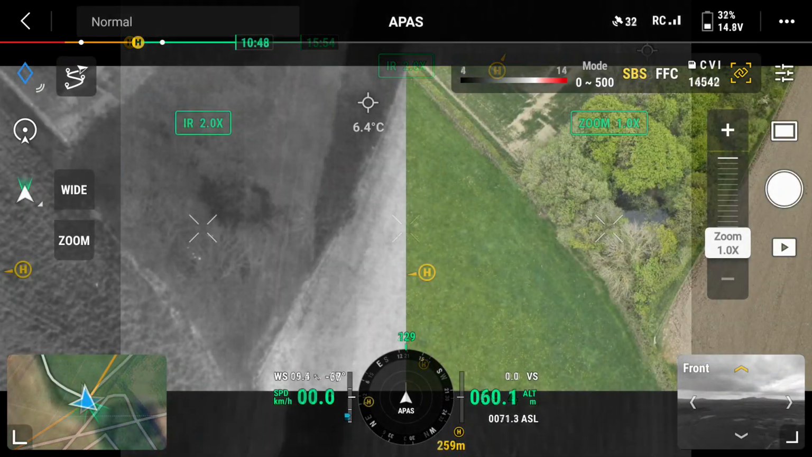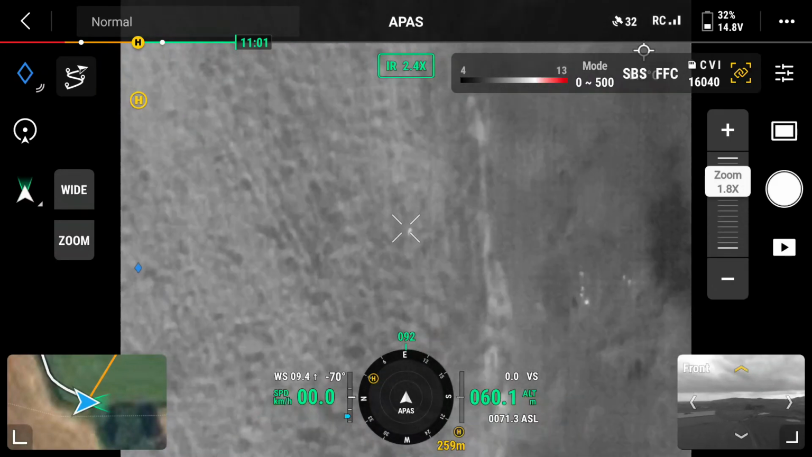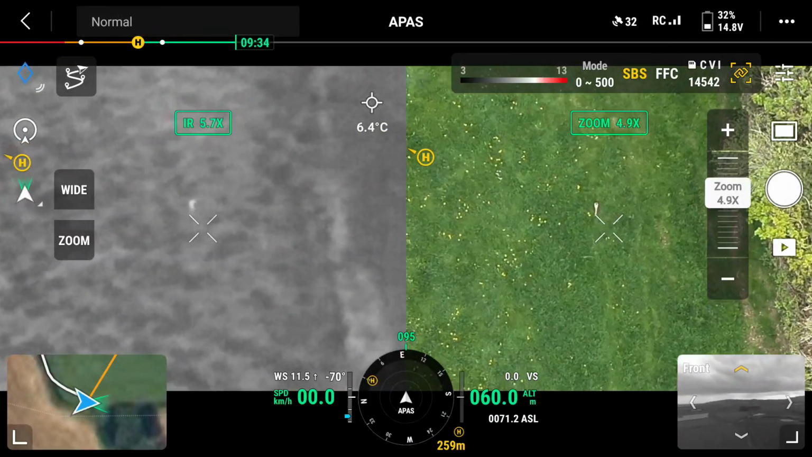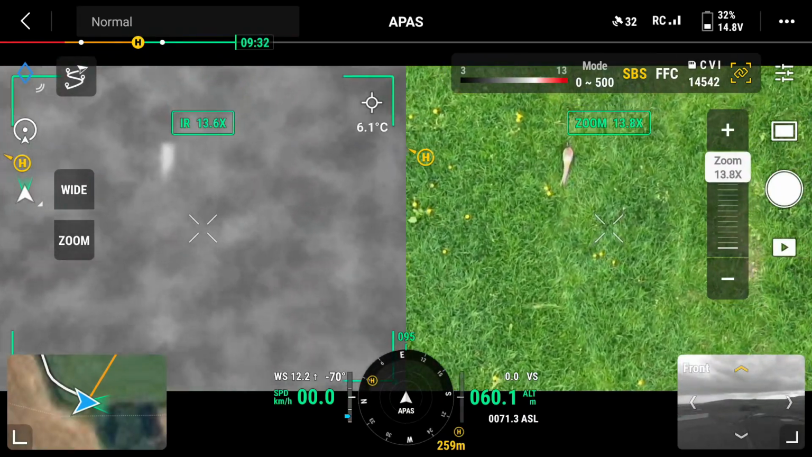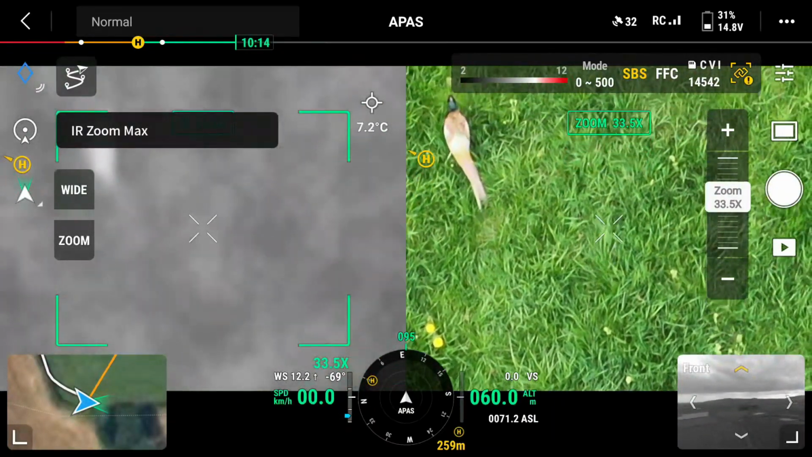Another heat source is identified. Again, this one is moving. The drone is at 60 meters or 200 feet when this source is spotted. Again, this heat source is quickly ruled out with the optical camera.